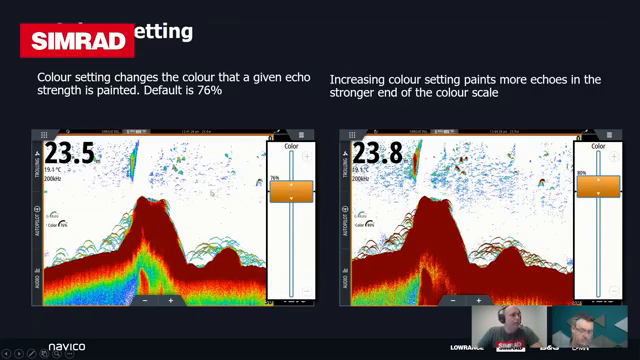So by default, we normally run at about 76% of color. And so that's this image on the left-hand side. On the right here, you can see as we've increased the color value, the targets get a deeper shade of red, and they start to stand out a little bit more. And so the larger targets will show up as these large red areas on screen.